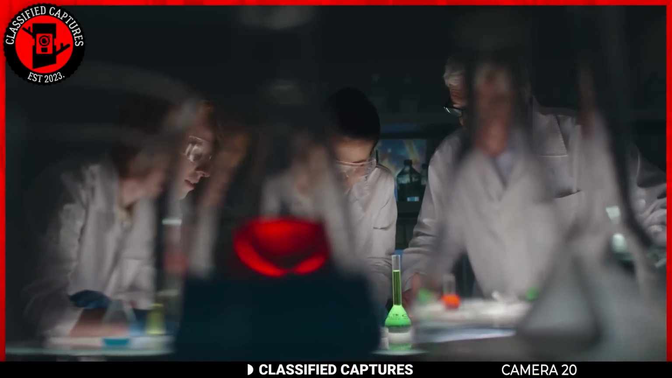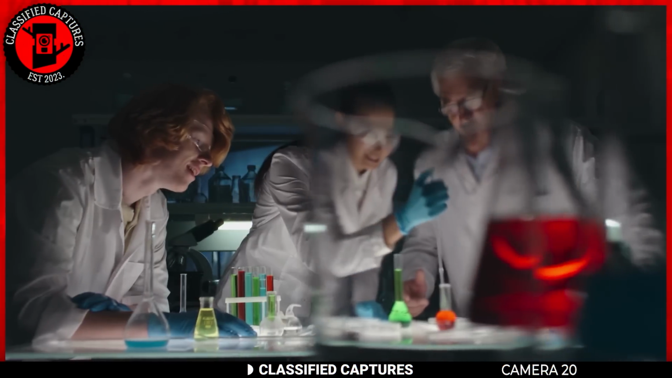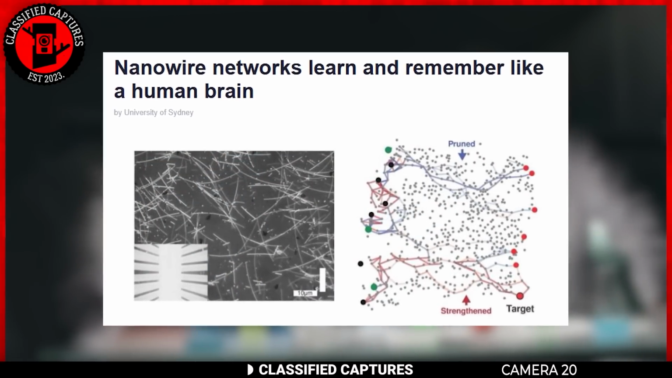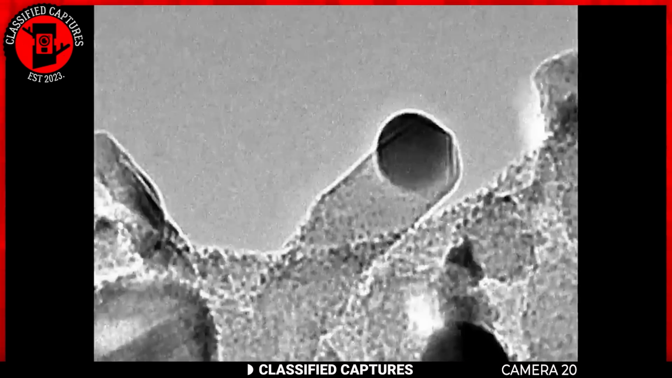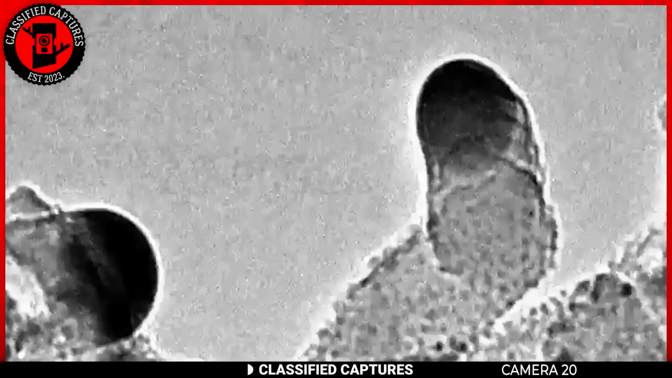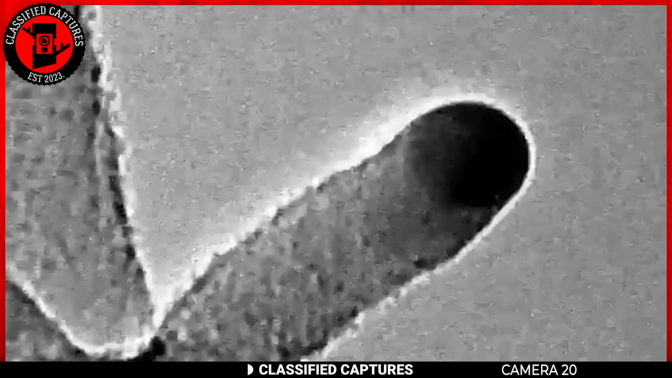A team of scientists in Australia has made a groundbreaking breakthrough in the field of electronics. They've engineered bacteria to produce protein filaments that are capable of conducting electricity. These filaments, called nanowires, can also harness power from moisture present in the air. The higher the humidity, up to 30%, the stronger the current produced by the nanowires. This innovative approach combines protein engineering with nanoelectronics to create a sustainable and eco-friendly method for producing electronics.